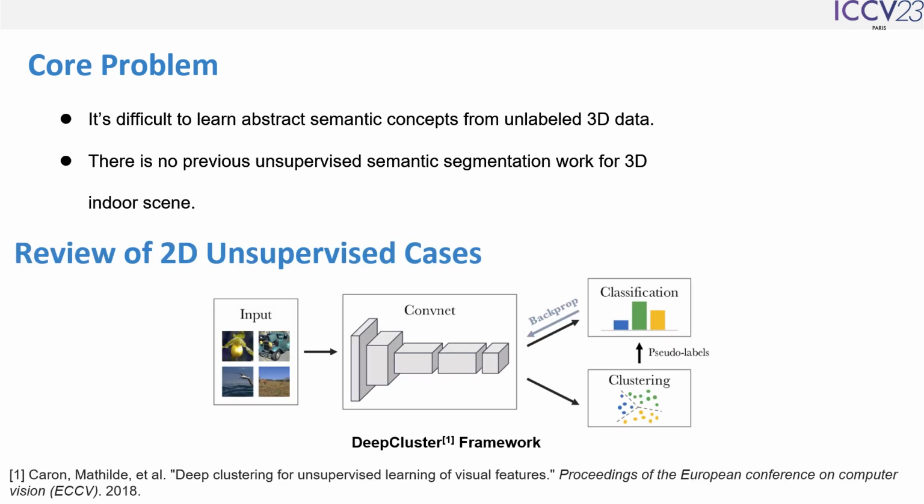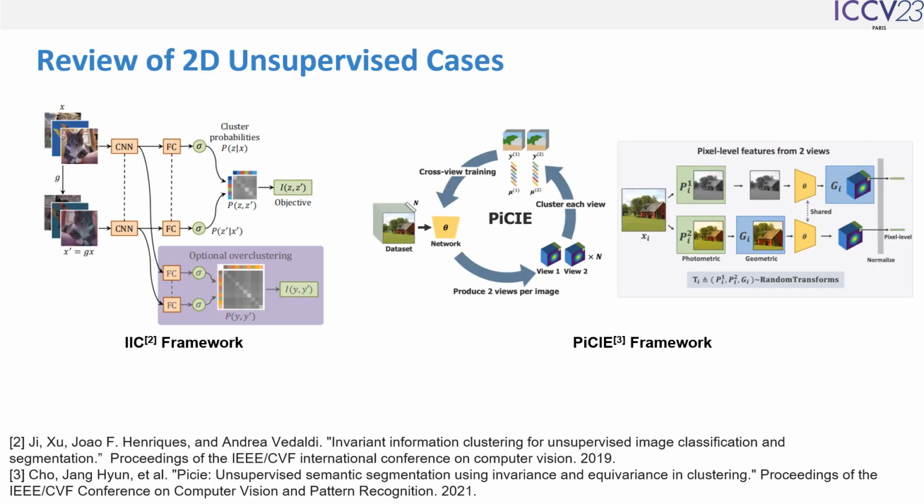A cluster method, DeepCluster, was introduced to the unsupervised setting. First step, deploy k-means on pixel features extracted by CNN to get k cluster centers. Then utilize these cluster centers to obtain pseudo labels used to train the CNN. Repeat the above two steps until convergence. The subsequent work, such as IIC and PiCIE, improves segmentation performance through contrastive learning methods.